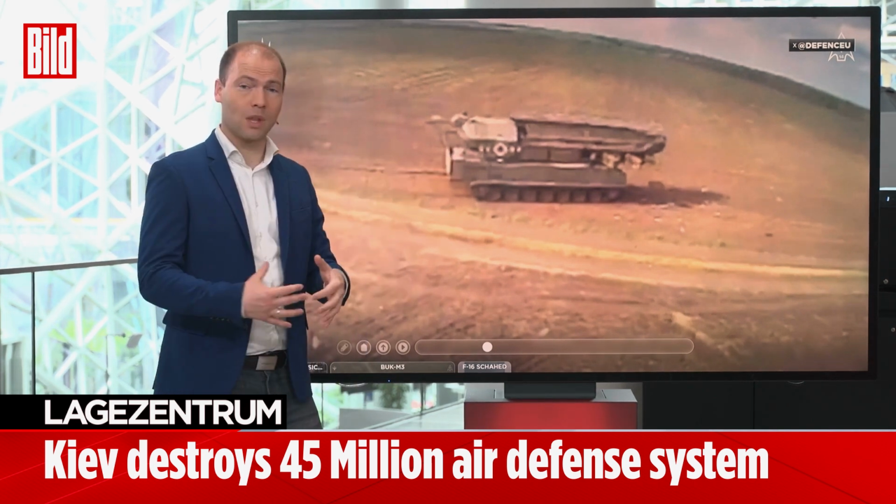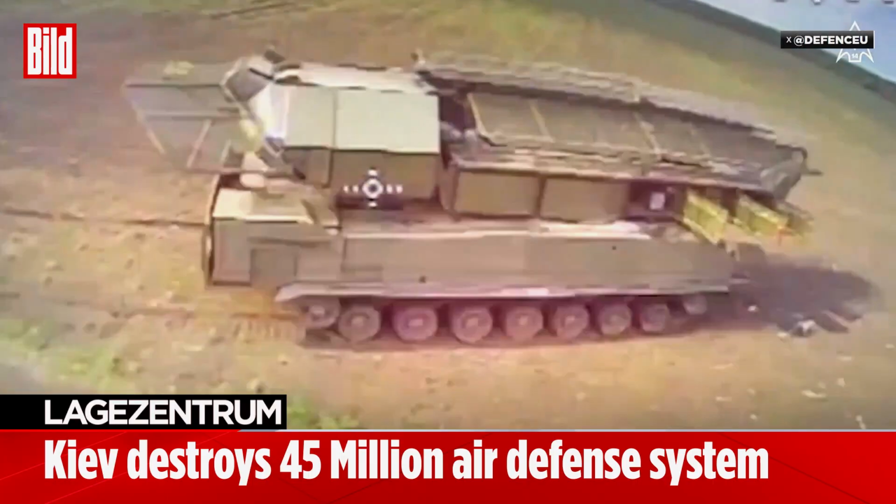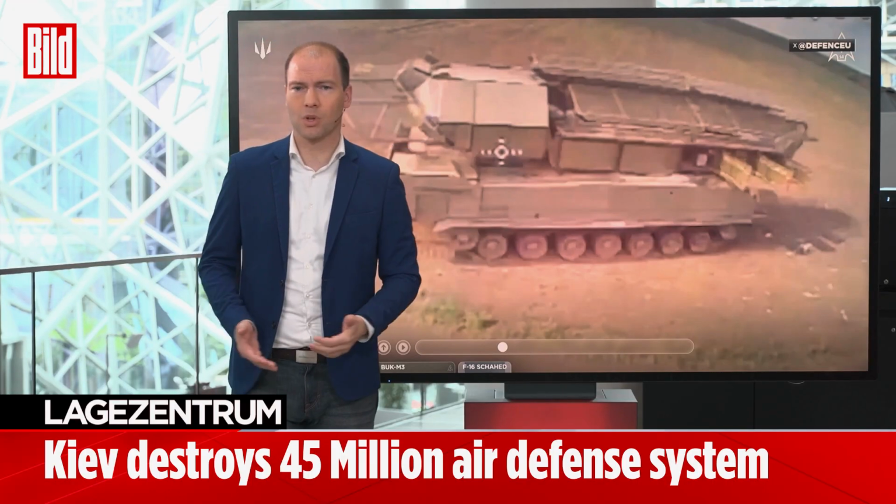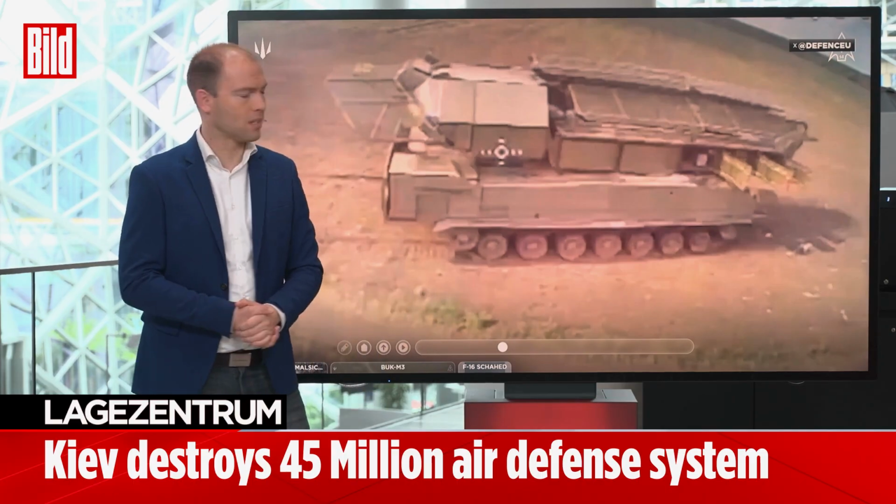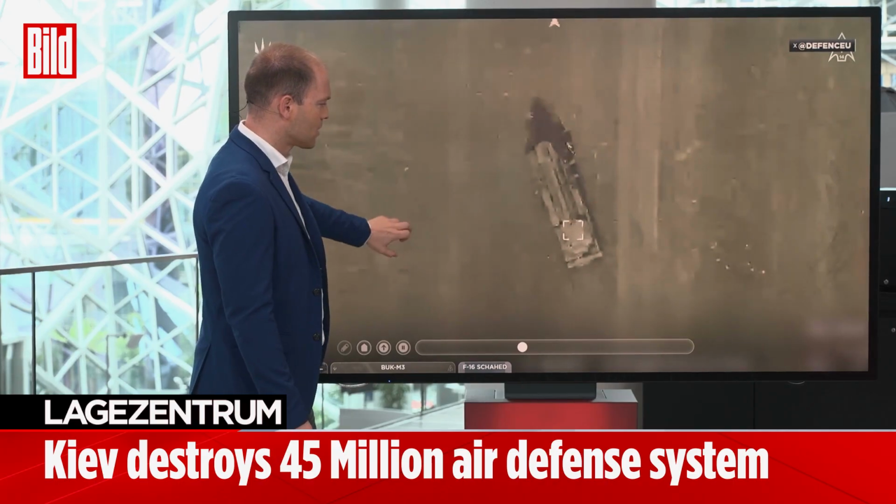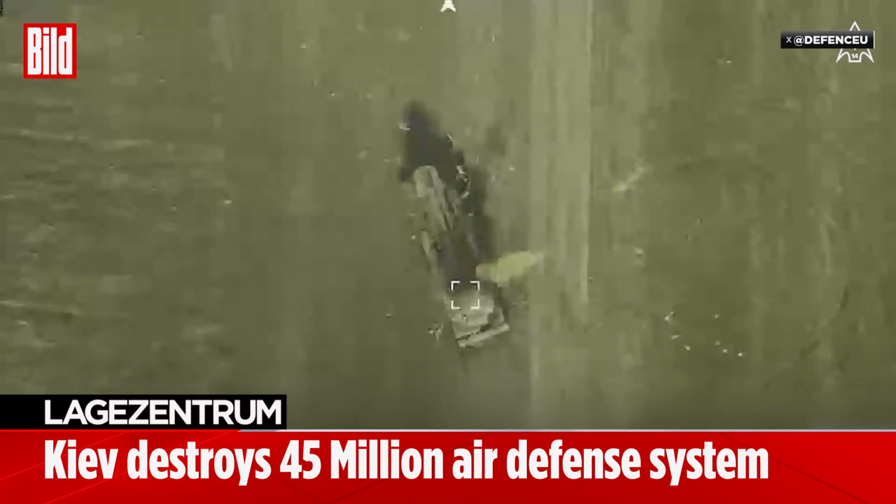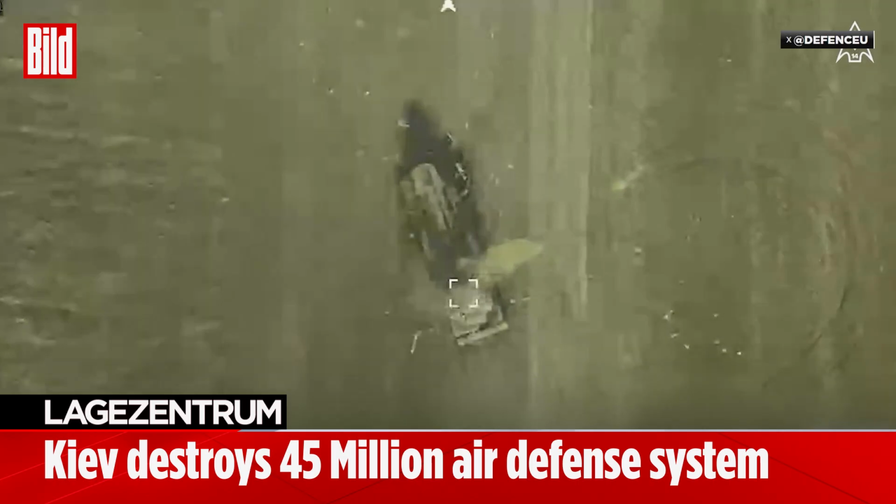The damage appears minor, but it could actually be quite significant as the focus is consistently on the radar system on this side, which doesn't lead to a large explosion. There's no fuel or explosives or anything like that in there, but they're trying to disable the radar by repeatedly flying towards it. From the surveillance drone's perspective, we're now witnessing a small yet highly precise explosion exactly at the spot where it was intended to hit.